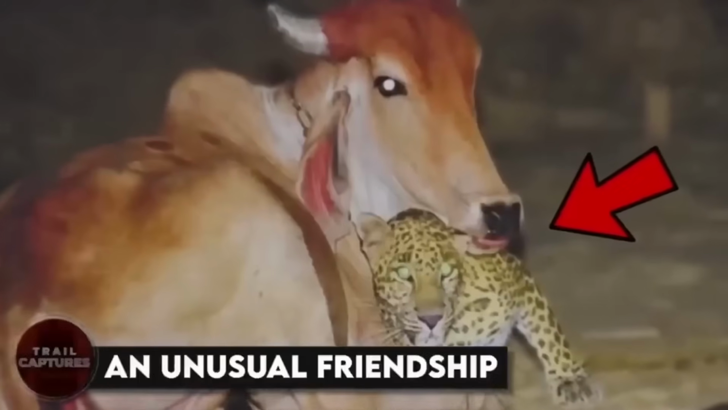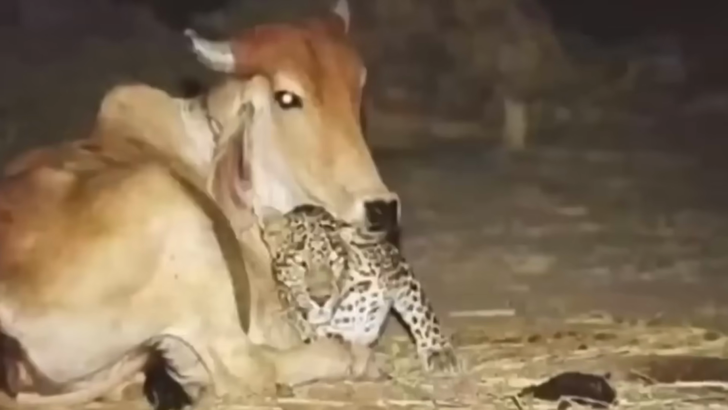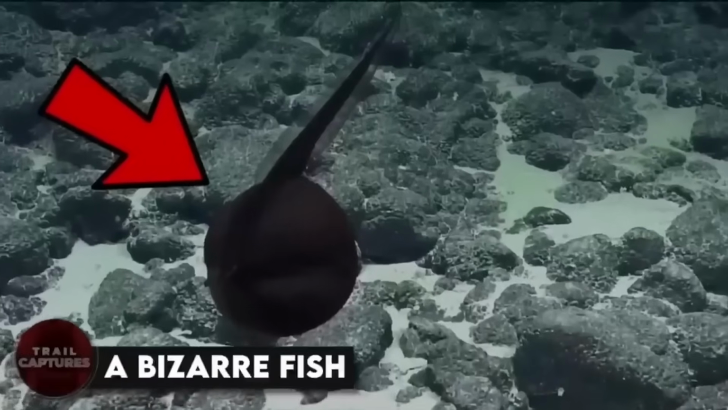An unusual friendship. An incredible video aired on an Indian news channel featuring the most mind-blowing thing ever. A leopard visited a cow every night, and they had their own secret friendship going on while the humans snoozed. Upon investigation, it was discovered that the cow had taken care of the leopard when it was a baby, and now the leopard was not ready to let go of its caregiver. How sweet is that? A bizarre fish.